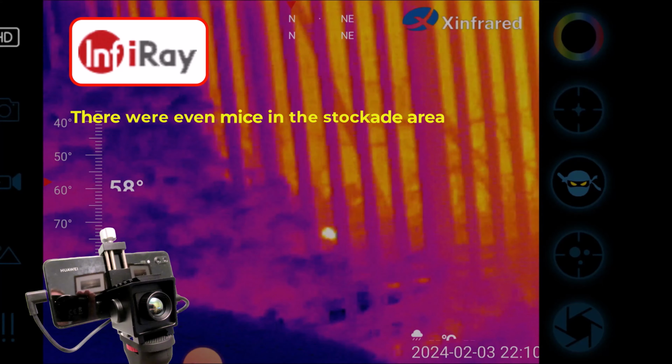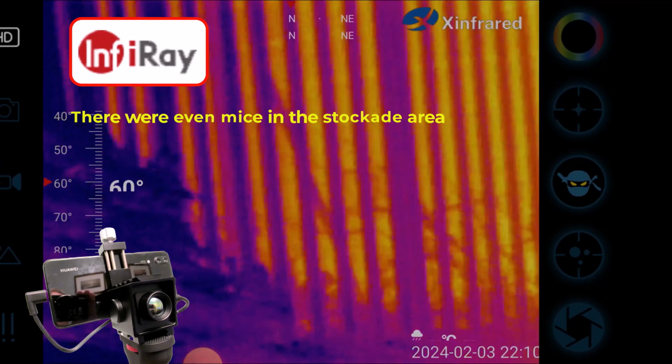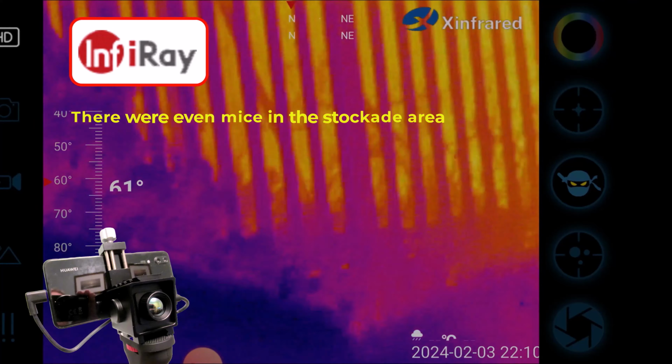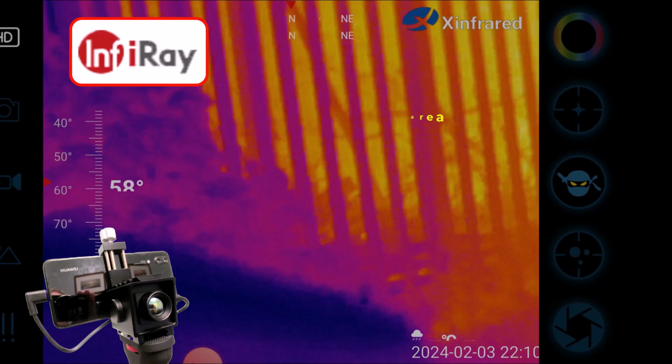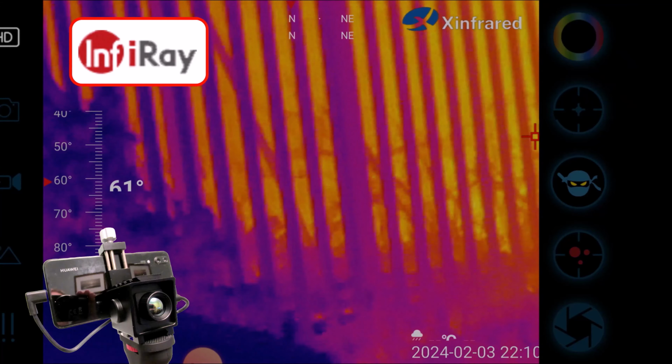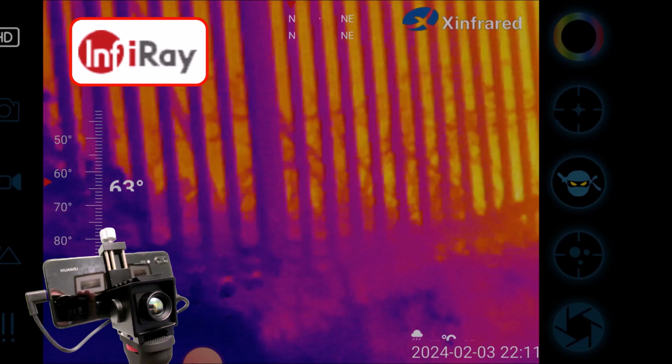There's a mouse, and another one will come into view. I believe that one was coming from the bank, the other one. I tend to run through the stockade from the range into the area where I was. Little rat run by the wall.